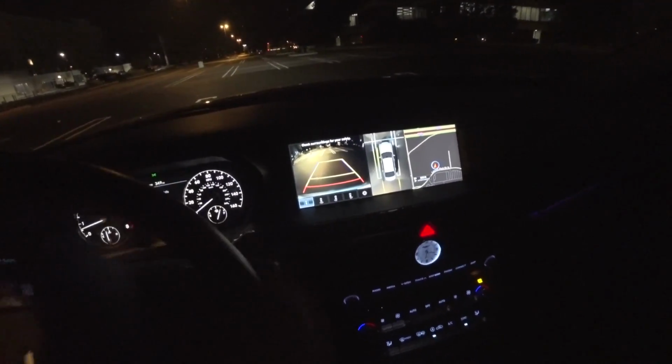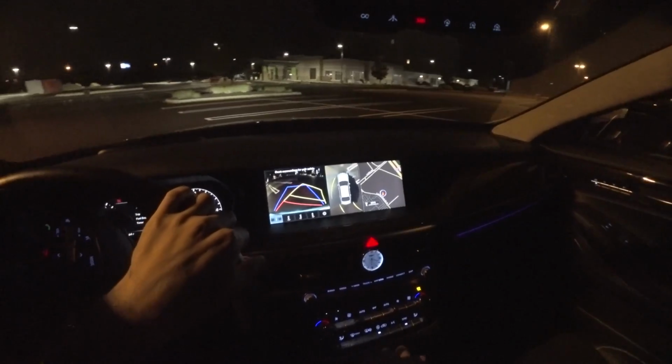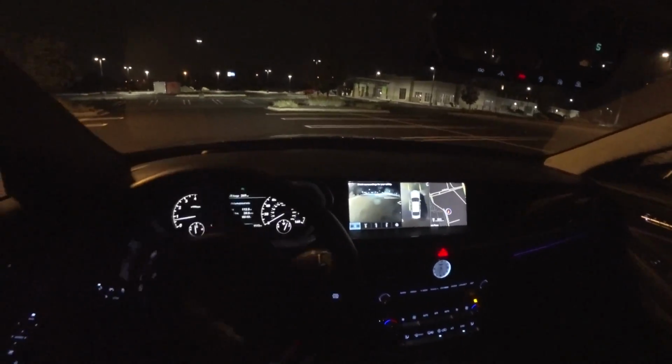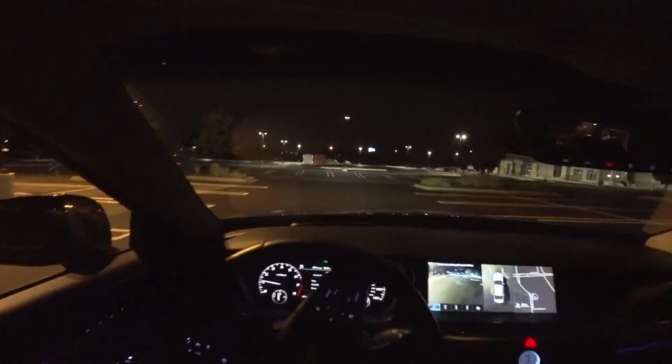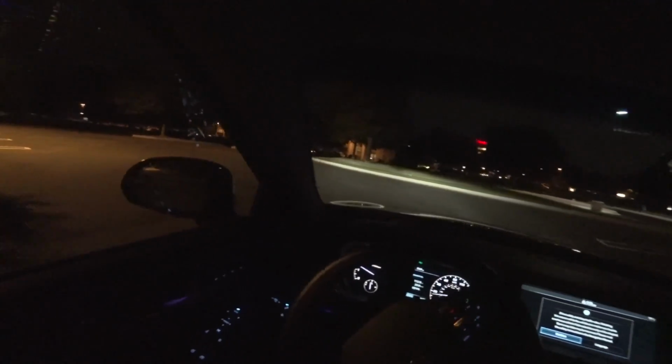Pretty nice brightness and reverse camera visibility at night. Not grainy, nice and sharp. The headlights in this are really good too.